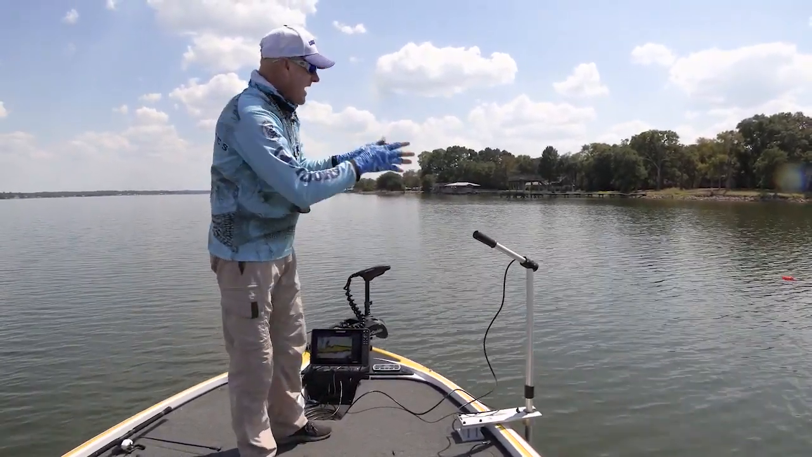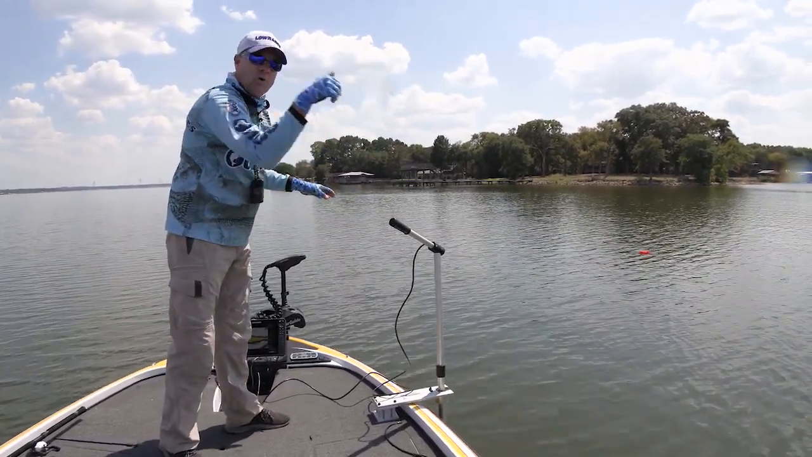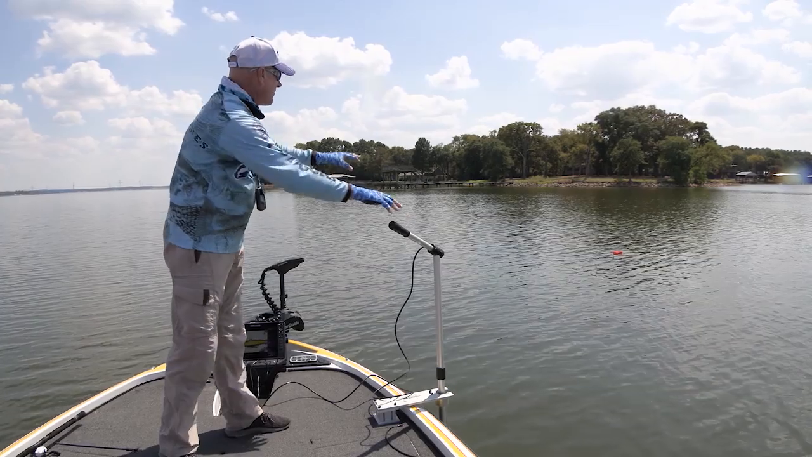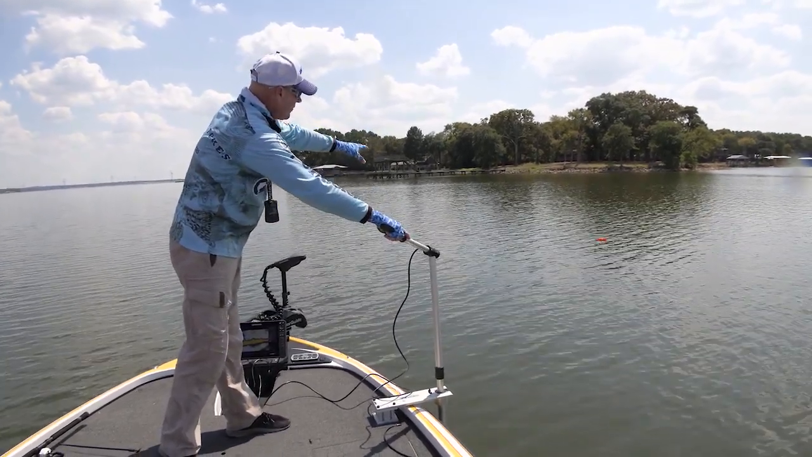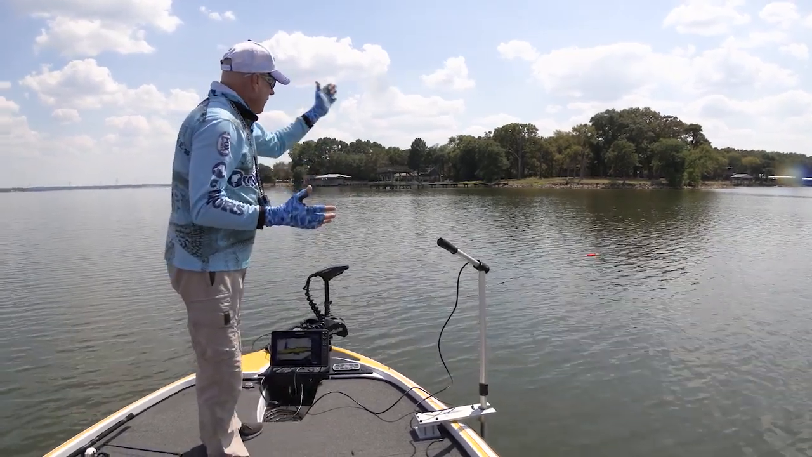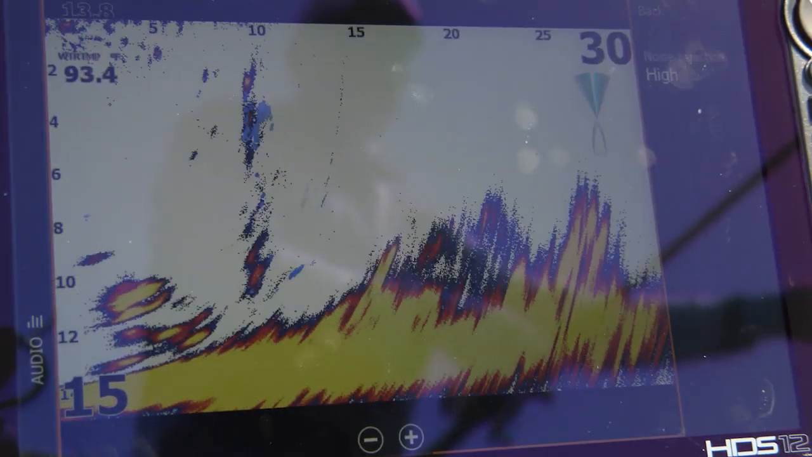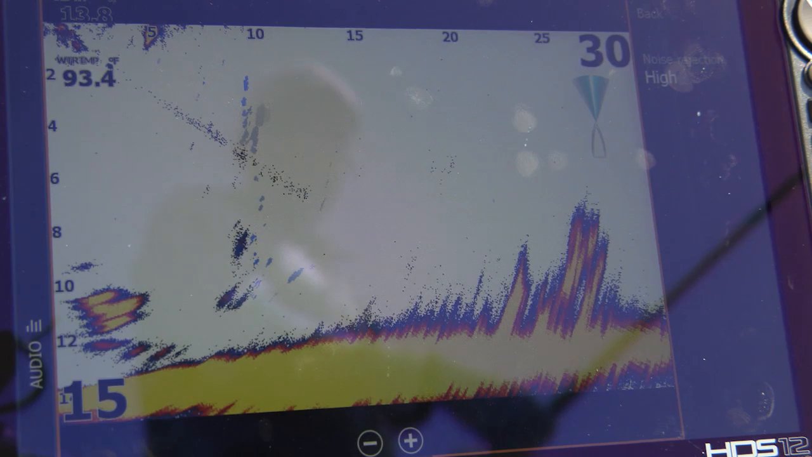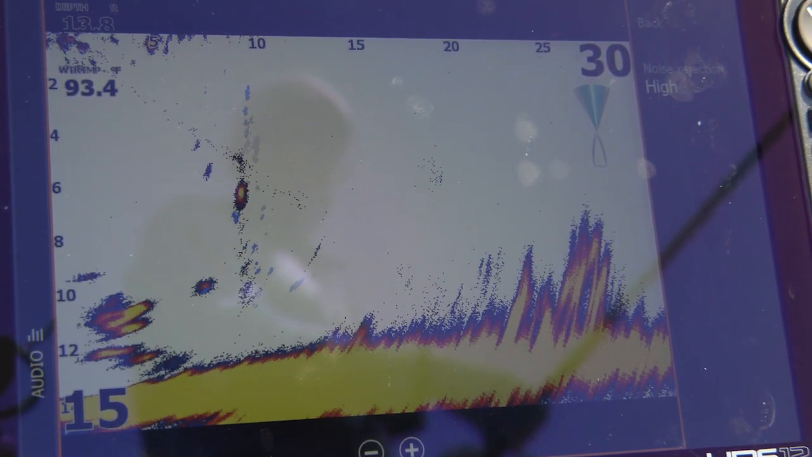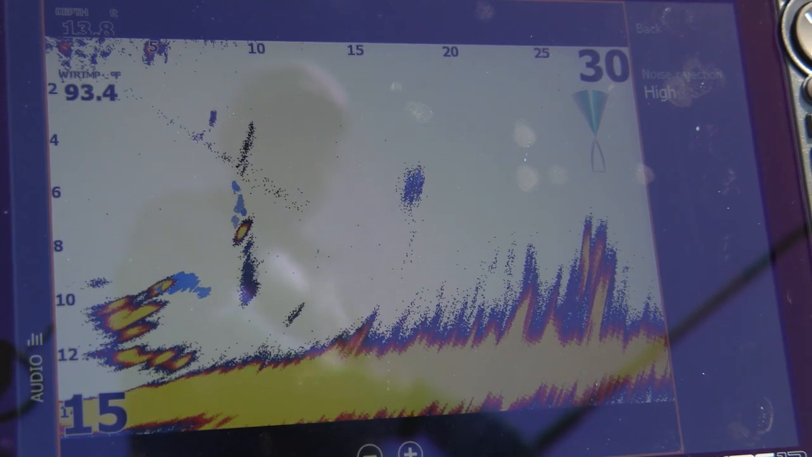And you can basically aim the transducer any direction outward you want, or you can switch it to down and aim it down. But I'm using it to find these brush piles, to actually scan and search. And it's giving me a live view of what's going on in front of that transducer. So, as you can see right here, I'll give you a quick shot. You're looking at my screen, I've got it set. Most people like the darker colored palettes, but I like this white one because it's the same 2D color that I've been used to looking at for all these years.